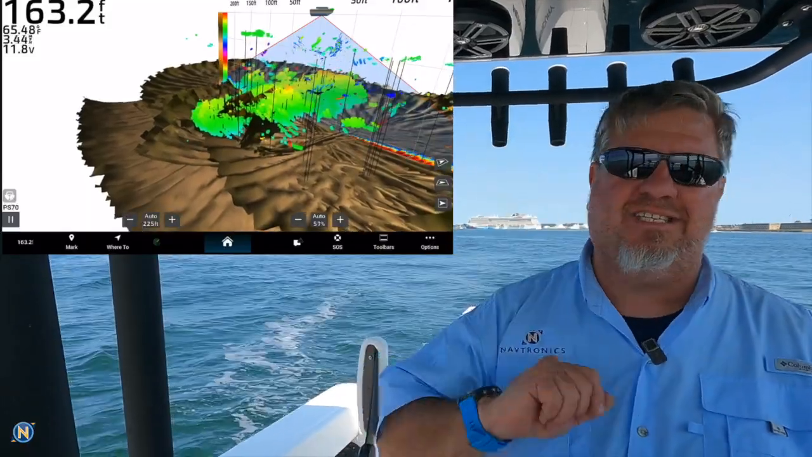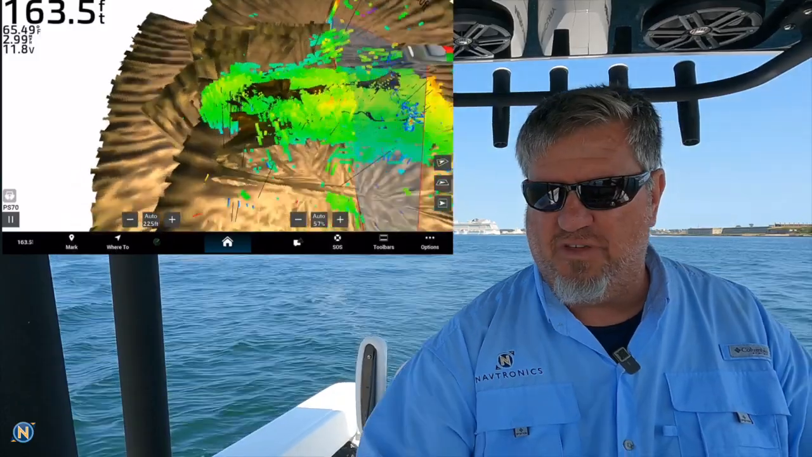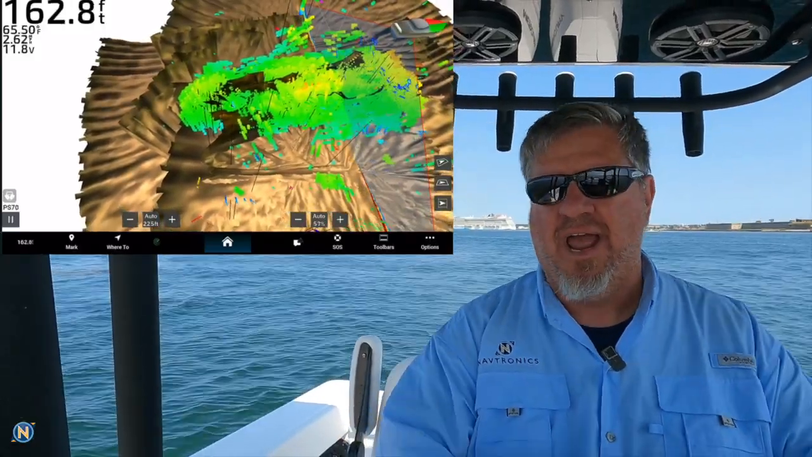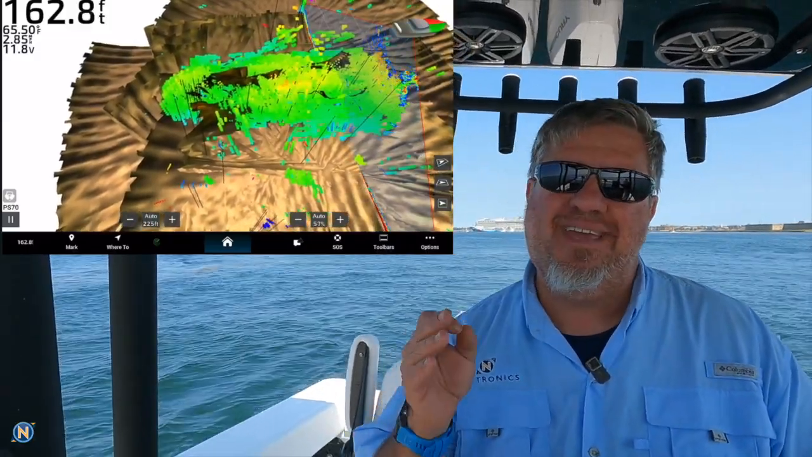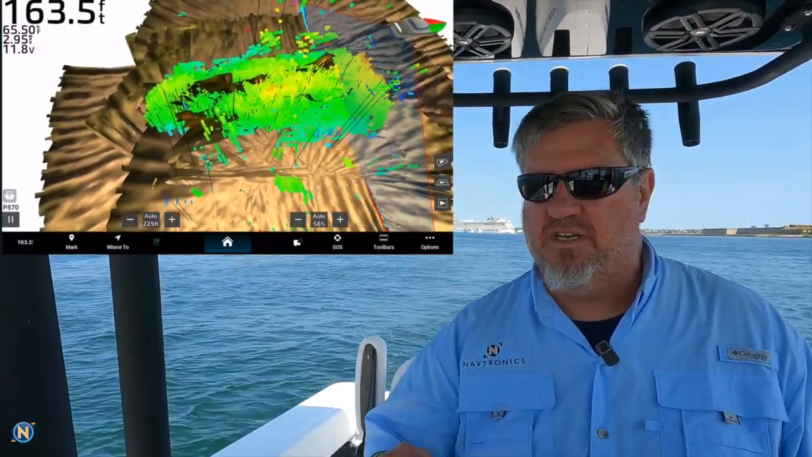Hopefully you can kind of see this in these pictures here. As I spin this around, we start to see an overhead view of what we're looking at. And you get an idea right now, like I said, we're actually seeing the wreck down there, and we are mapping the bottom of the ocean floor down here. And again, this is the PS70 transducer. We've got a bunch of different views we can do with this here.